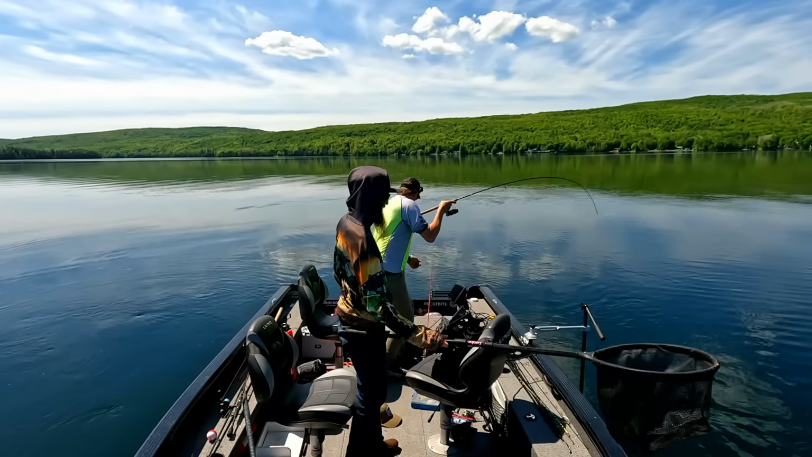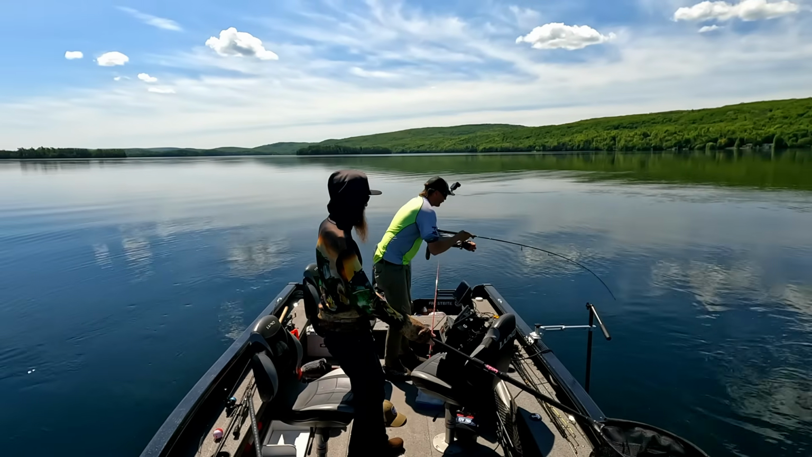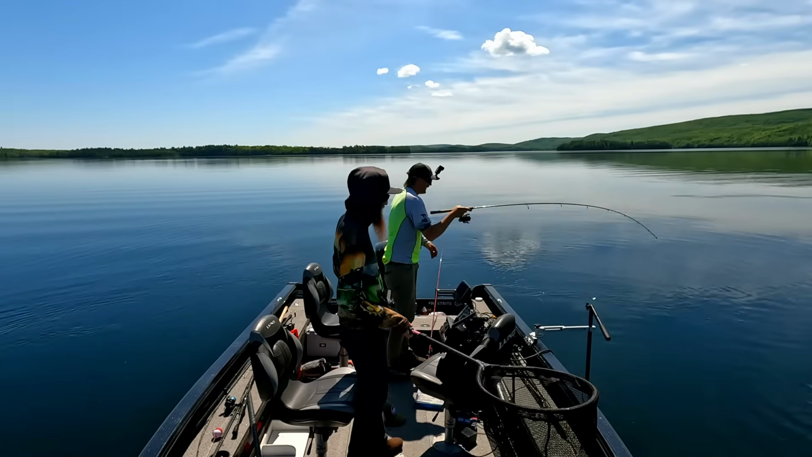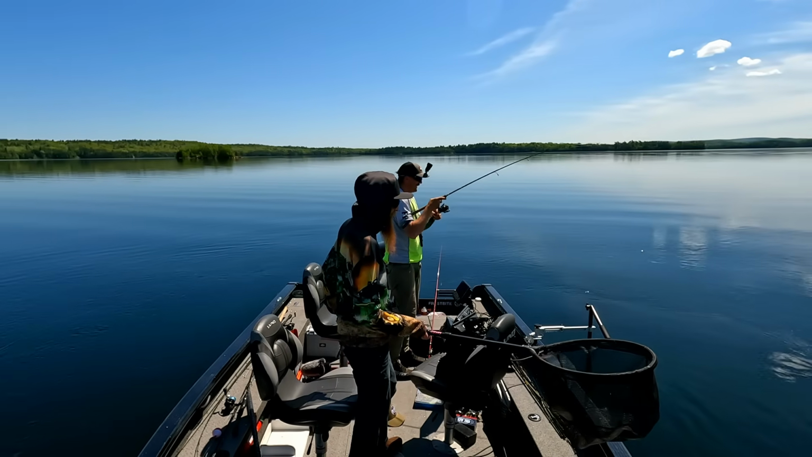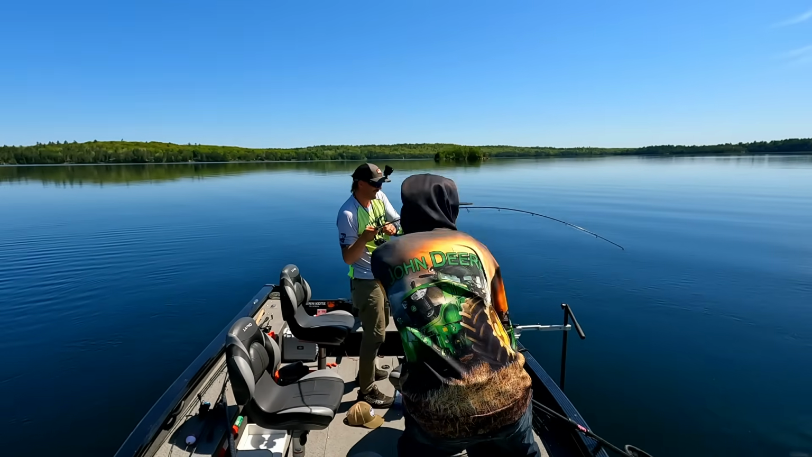First one, baby. Don't be a bass or something. That's a nice walleye, dude. It's a really nice walleye. Oh, it's a good one. It's better than anything we've got so far this whole trip. Oh, yeah. Yes.